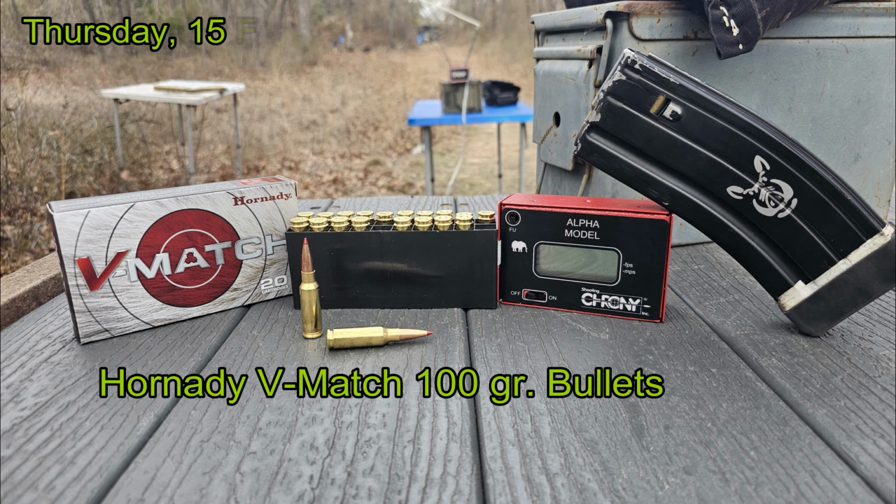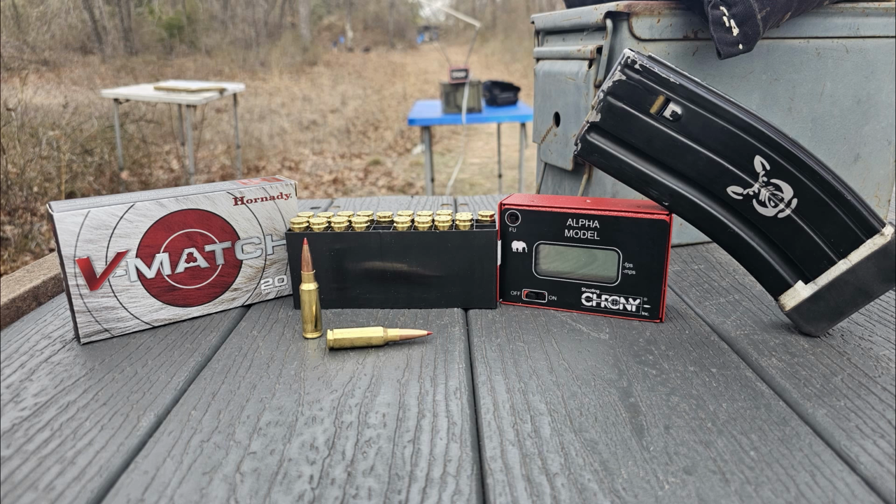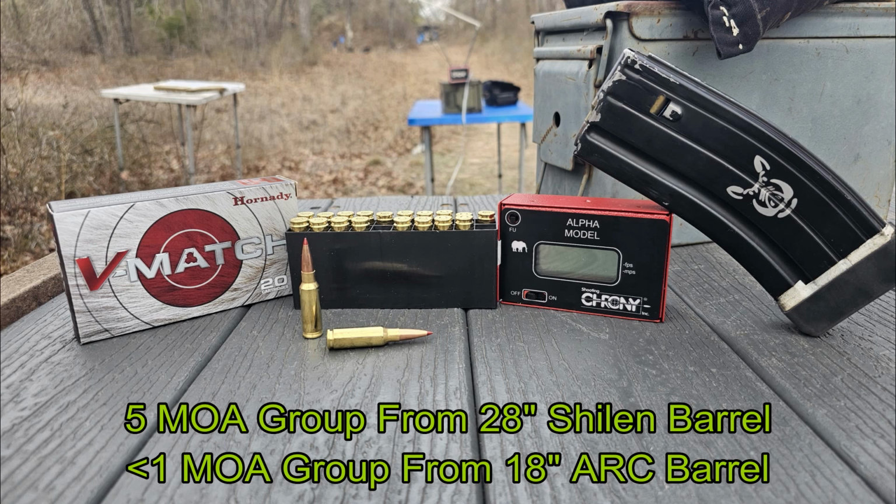Well, I got the Rix Storm back from Ben and put it on a different rifle, one with a 28-inch barrel, and was excited to try out Hornady's new V-Match 100 grain ammunition. I thought it would do great out of the 28-inch barrel, however it grouped terribly with a 5 MOA group. I did find out it grouped better from another barrel.